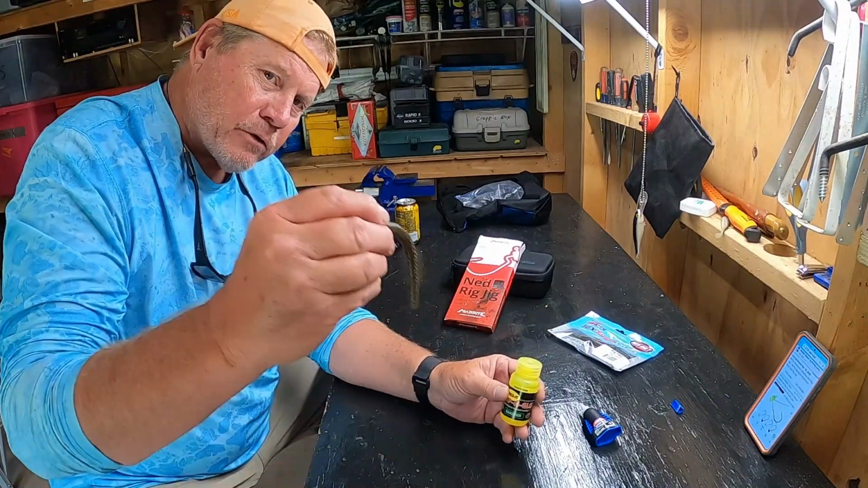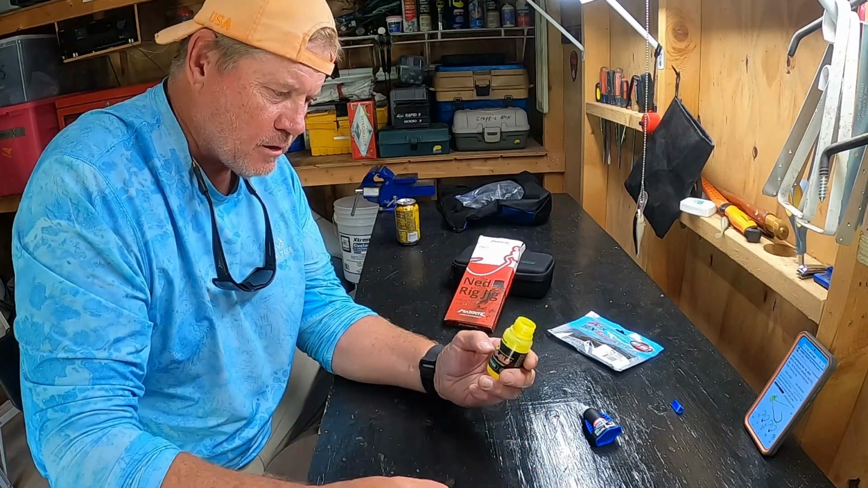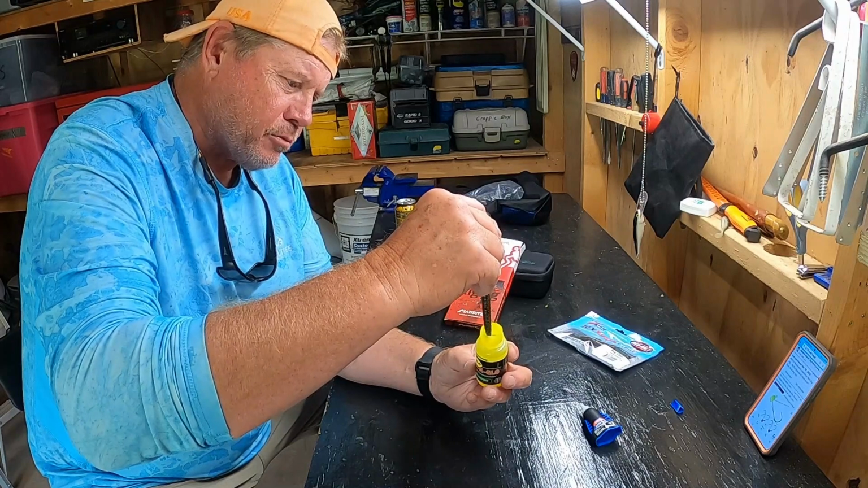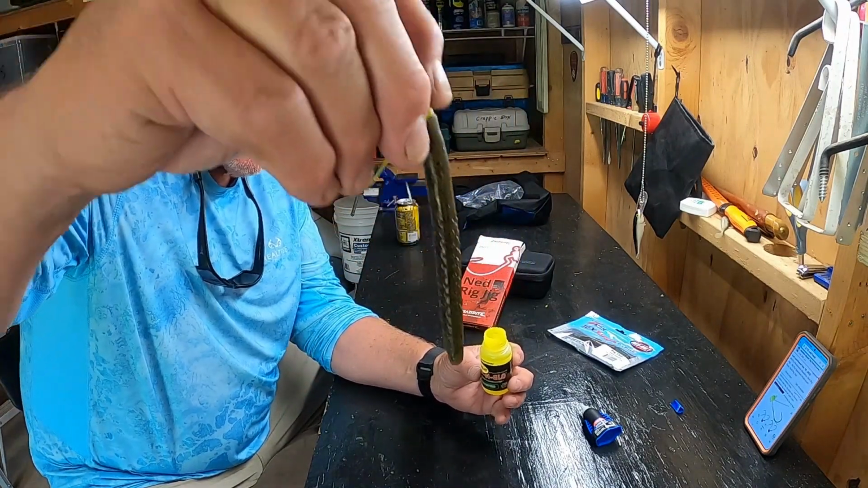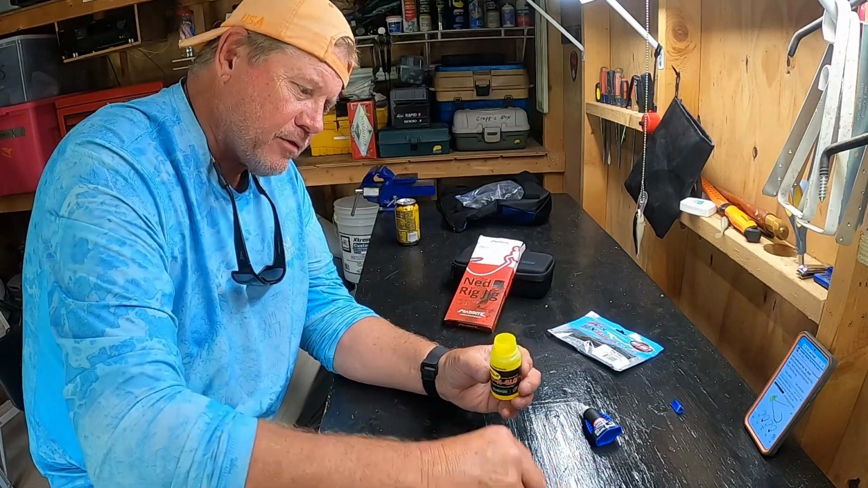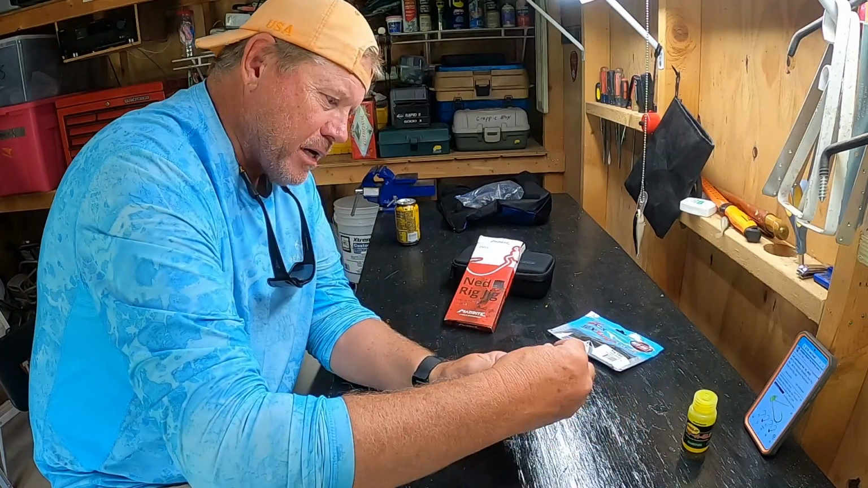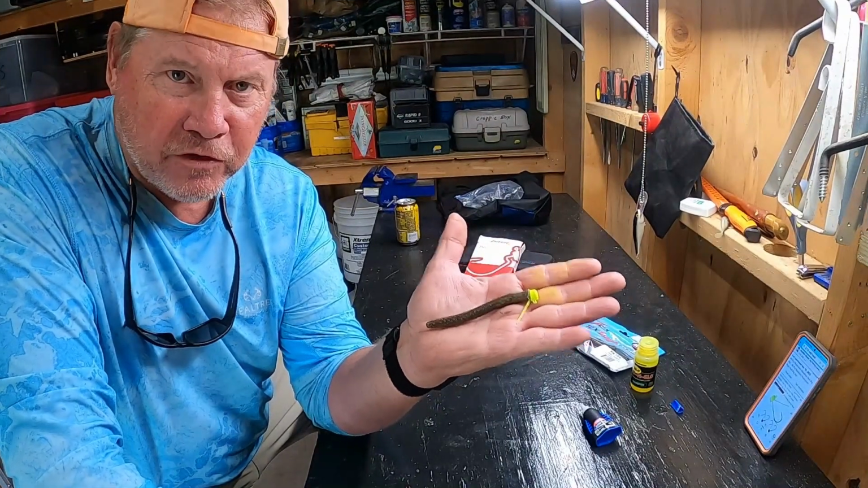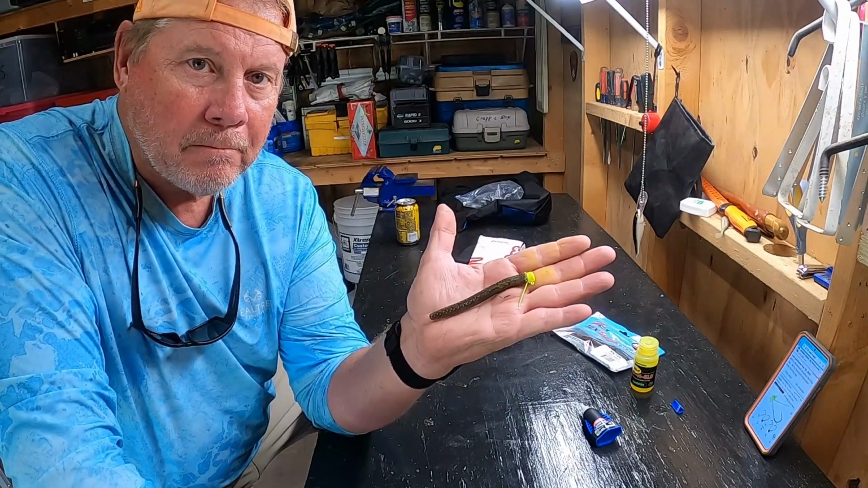I like to take my rig, and usually I dip it in this garlic dip. This thing's called Spike It, and I just put a little bit on the tail end of that TRD, and I think that really helps with the fish biting it. And you can use this rig, you can catch a dozen fish and your rig will still be in good shape.